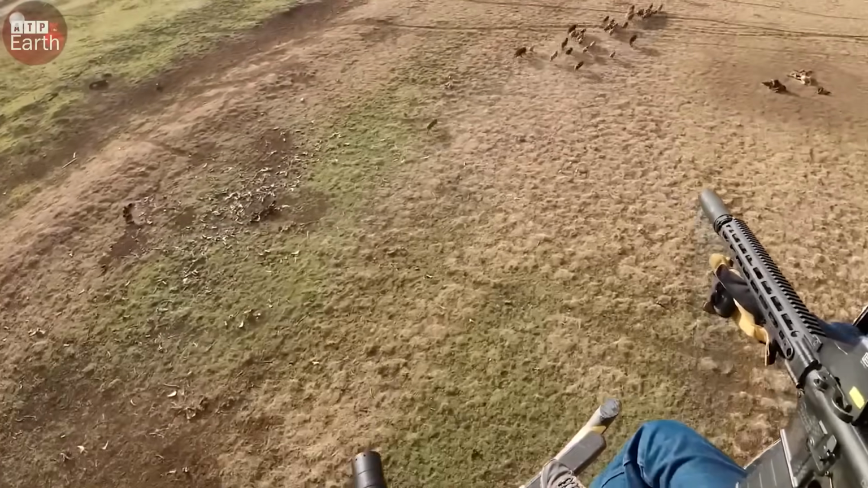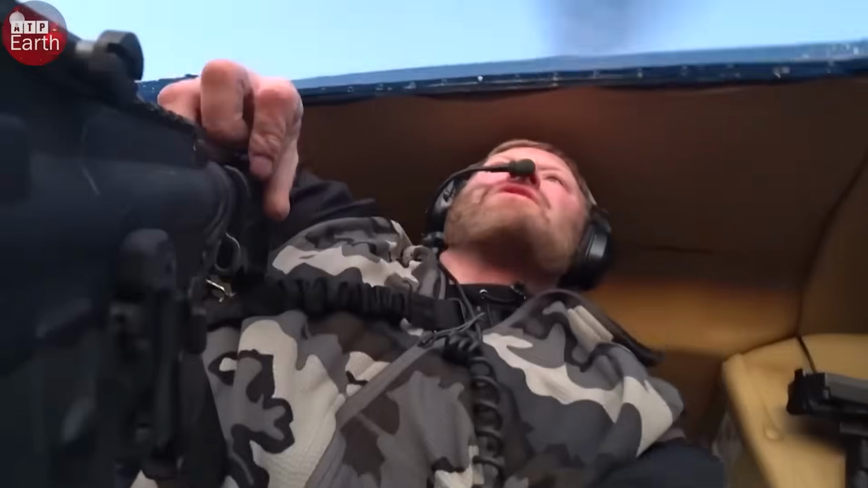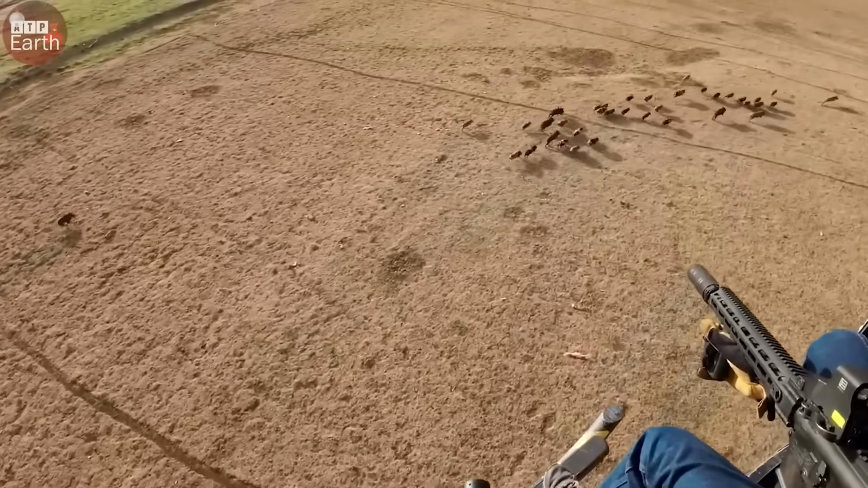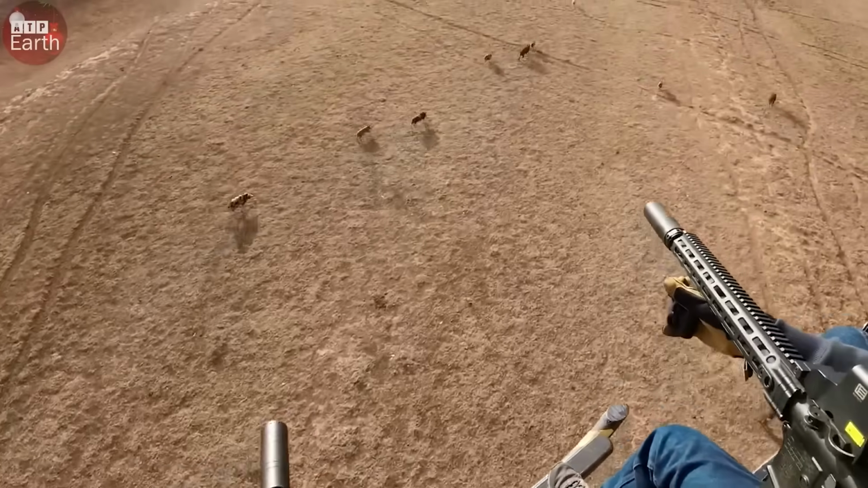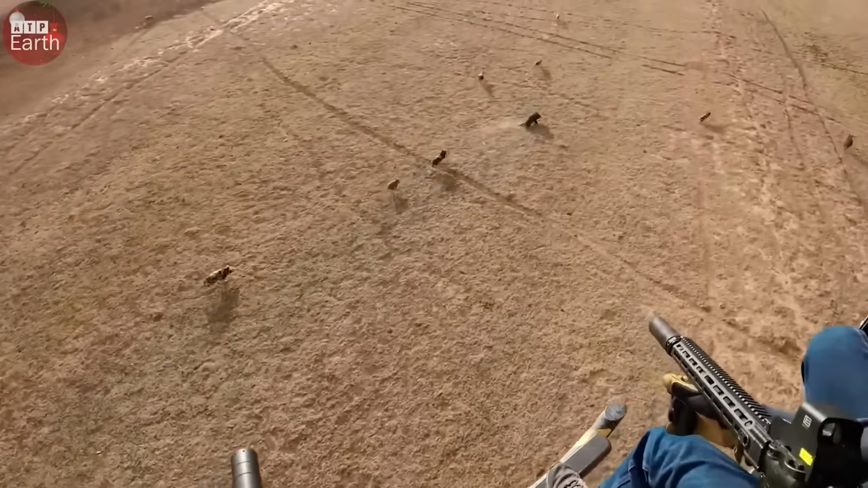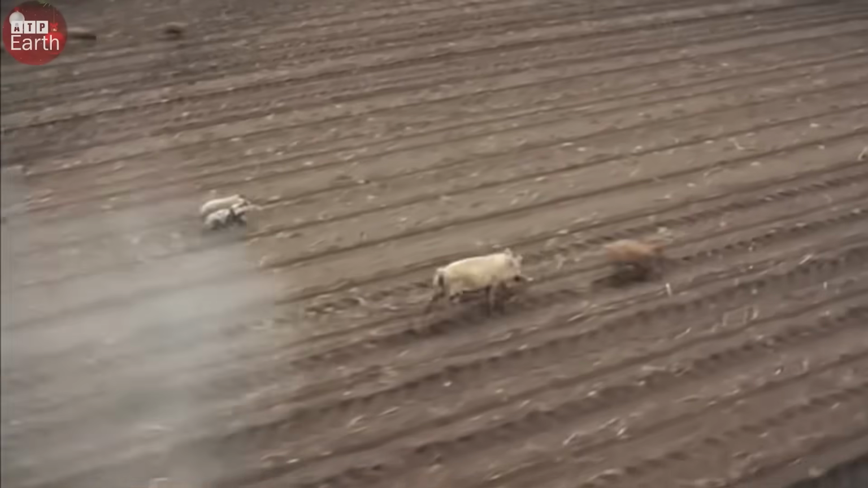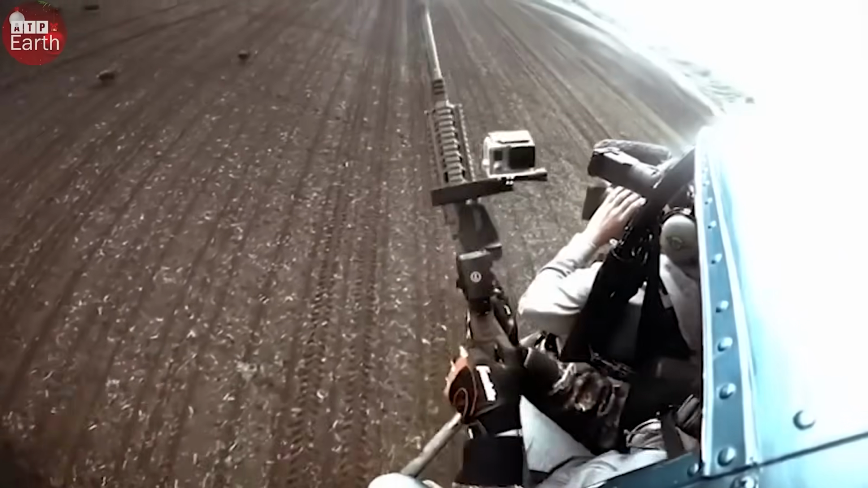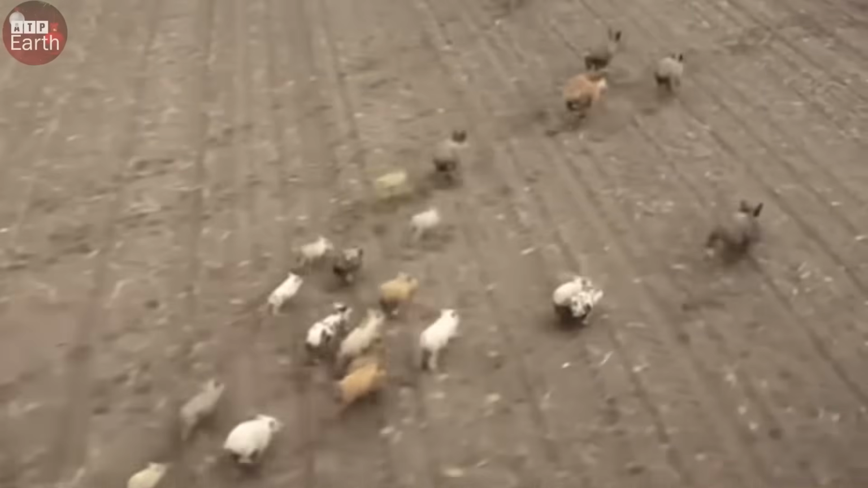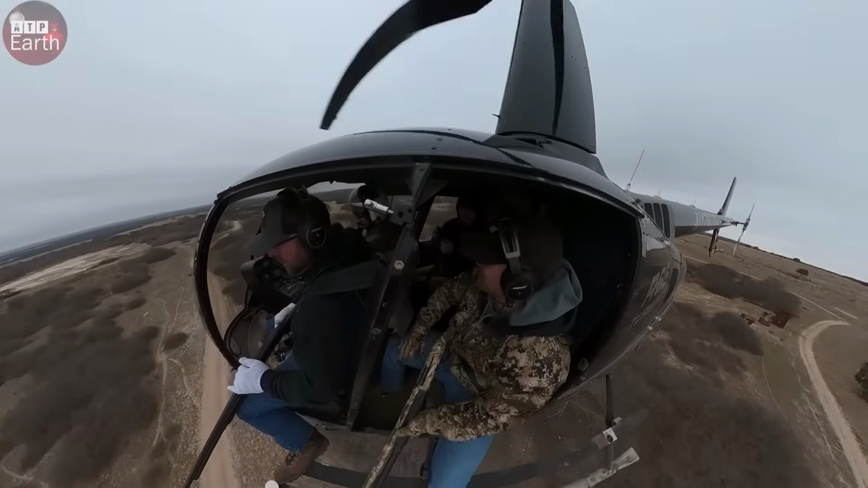Suddenly, a large group burst out from ahead. The first shot dropped one instantly. The rest scattered in all directions, a textbook hog reaction, but it was too late. Every escape route had already been locked in. One by one, they were taken down by precision fire from above. In this chase, our instinct was no match for aerial speed and firepower.